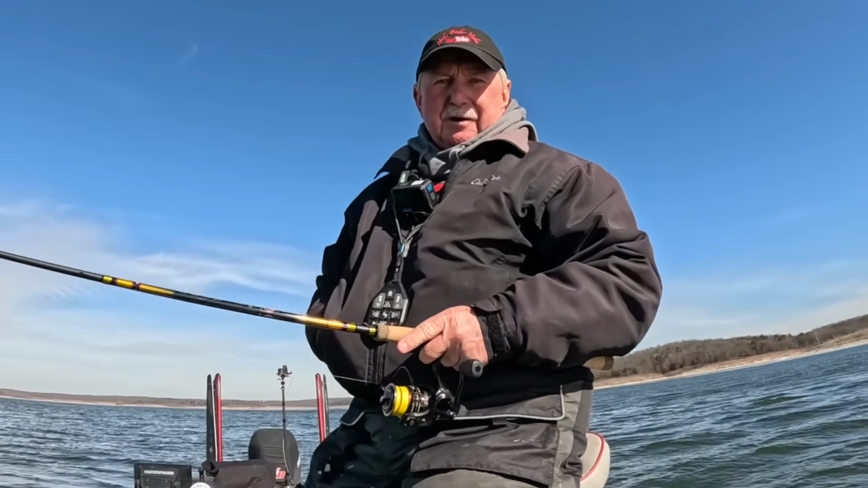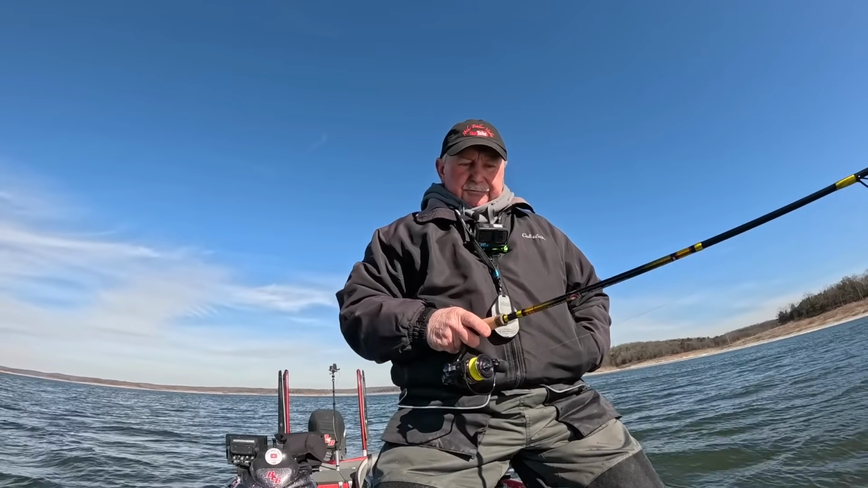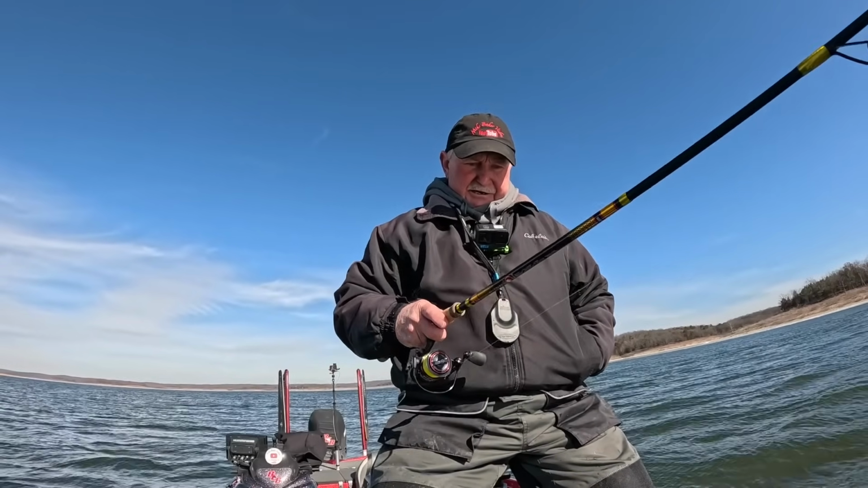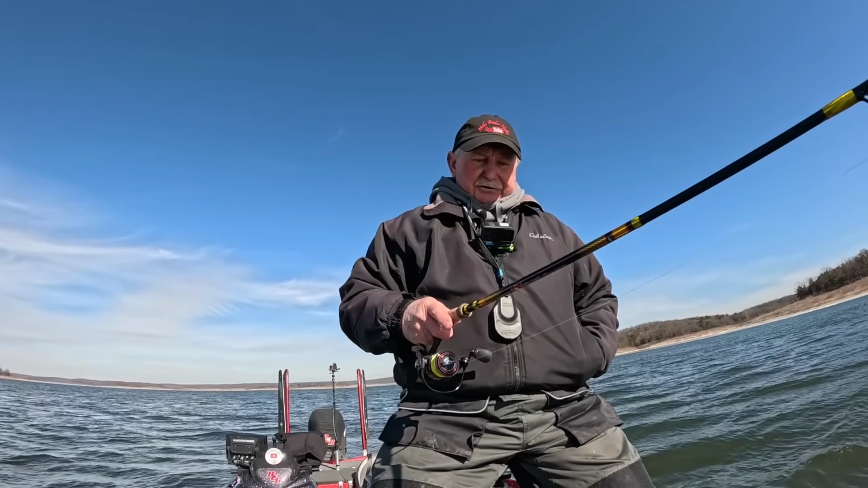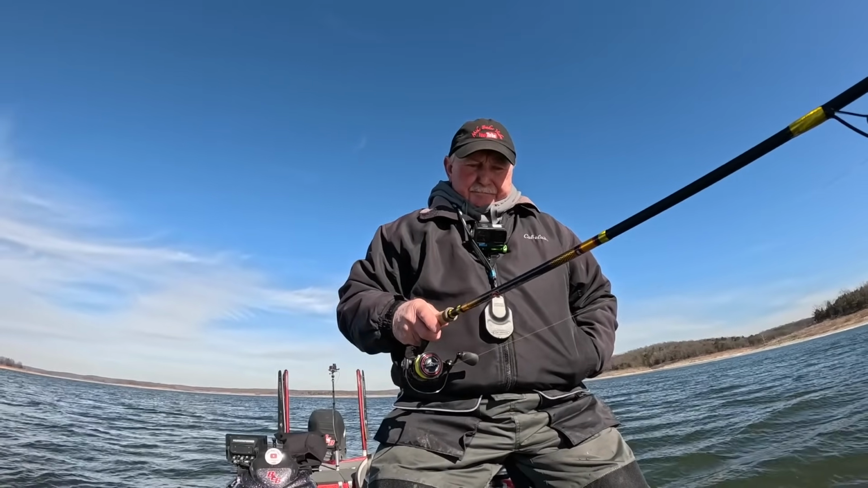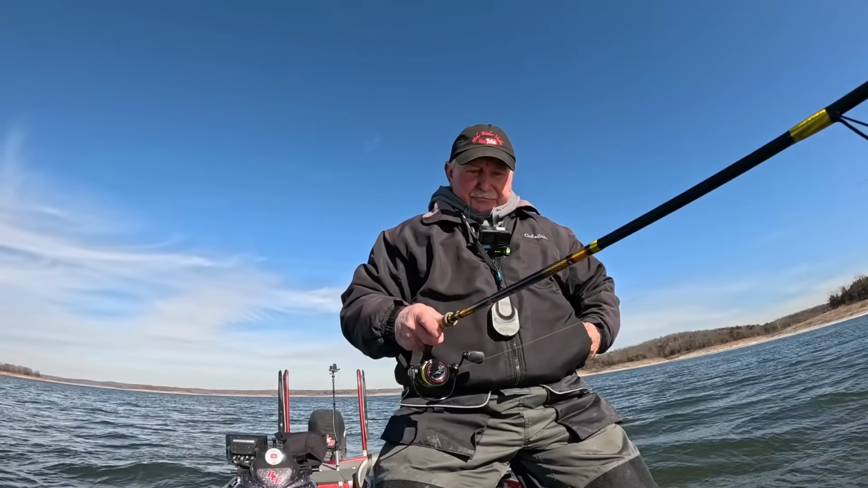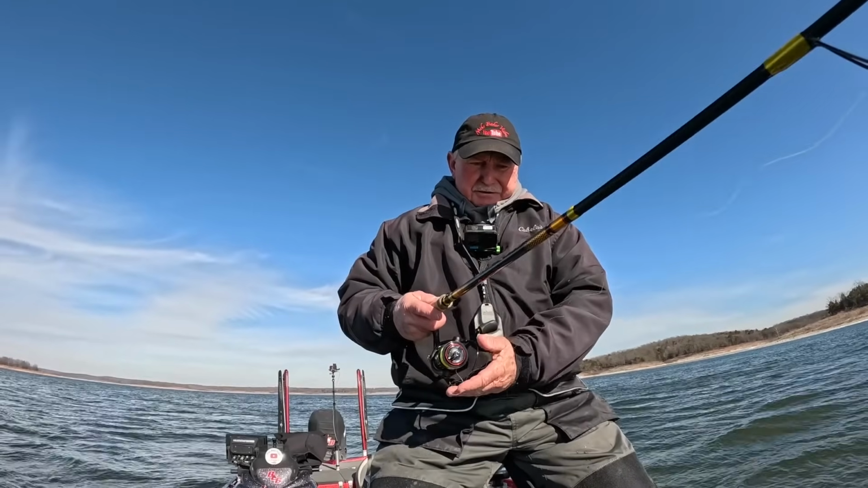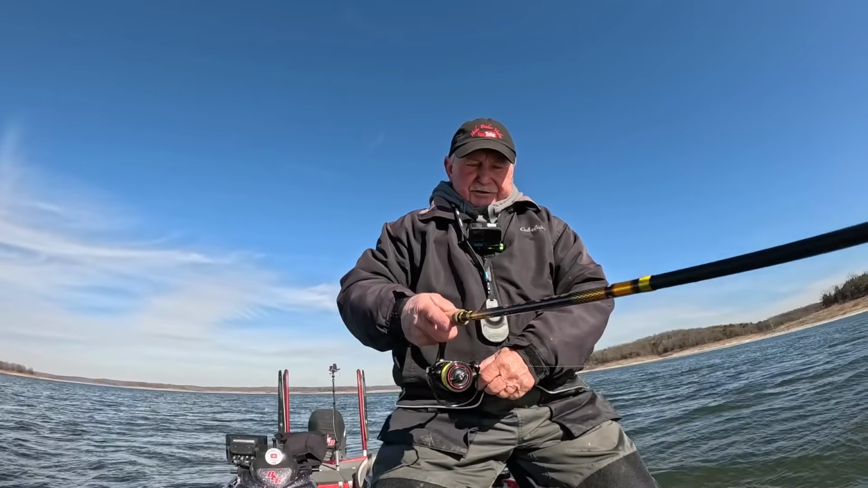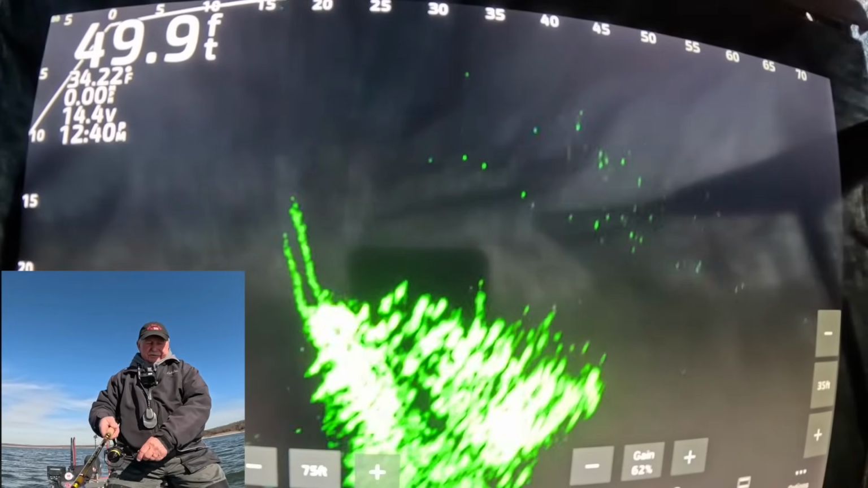Might have to put my hand in my pocket just a minute. I got some hand warmers in there. All right, got it on spot lock. Like I say, I'm just going to cast it out. Let that jig fall down to where the fish are. I get a glimpse of it as that trolling motor head goes back and forth. And then I'll just try to reel it through them real slow. A lot of fish down there, isn't there?